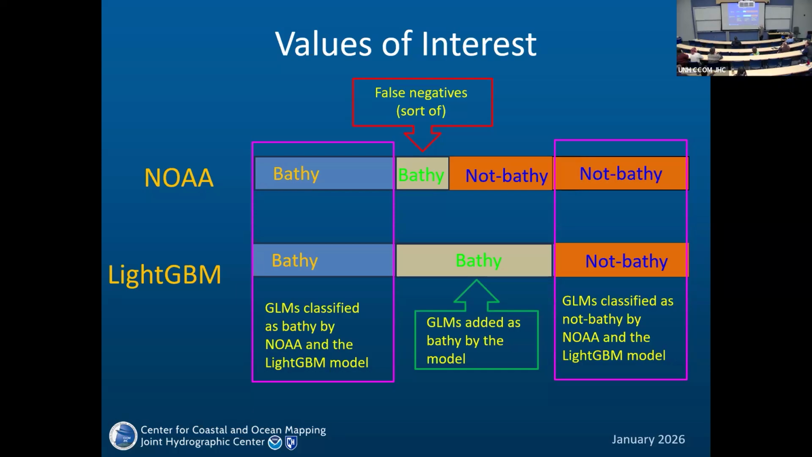These are the same for non-bathymetry. But LIGBM says that all these GLMs are bathymetry. So these are added to the bathymetry which has been detected by NOAA.